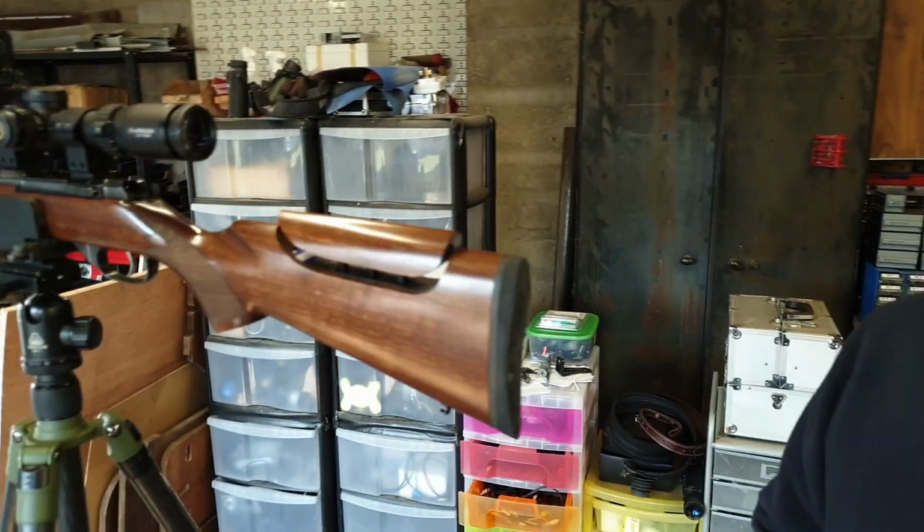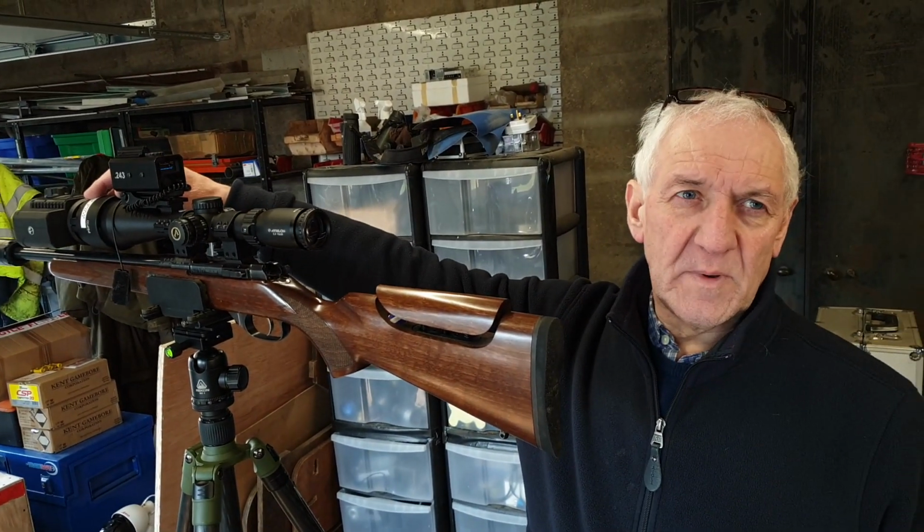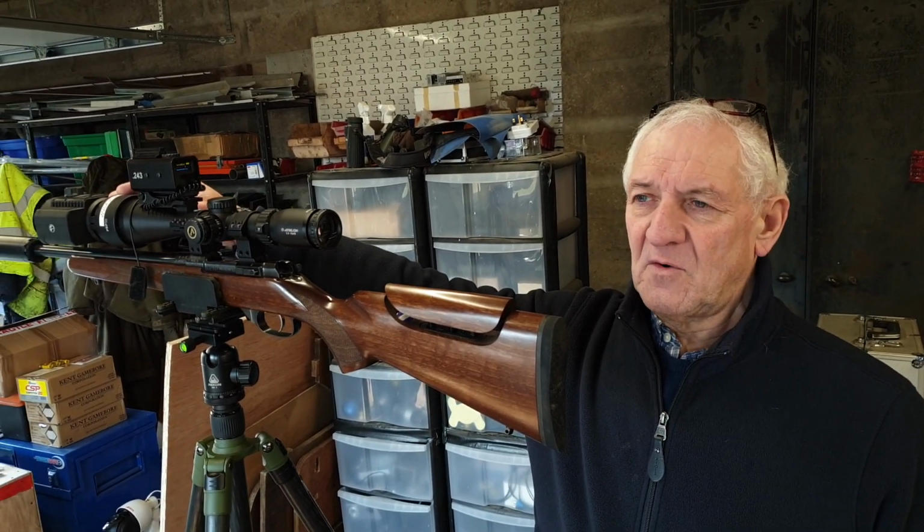It's brilliant stocks. Excellent. So that's basically the Krypton, the add-on. I know at least another couple of people have done the same as me. They've decided, right, good glass for a day, thermal for everything else, and that's the solution. This is the best front add-on in the market at the moment. Right. 12 micron, 640 by 480.